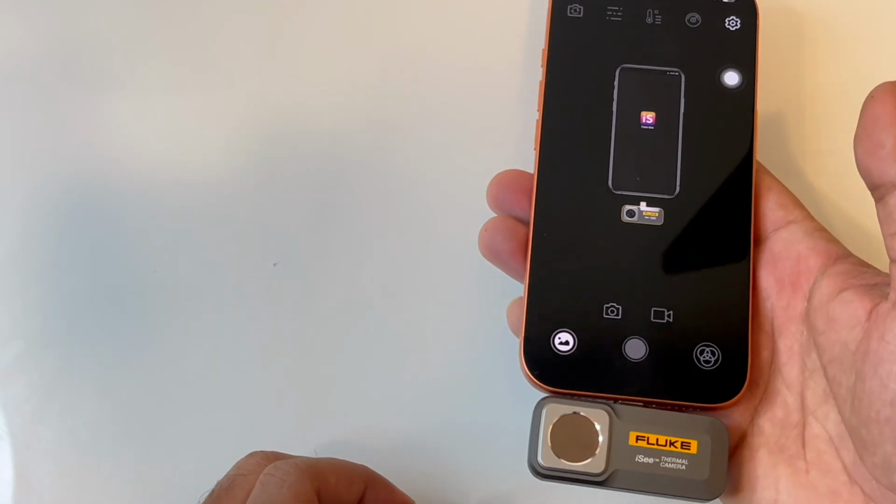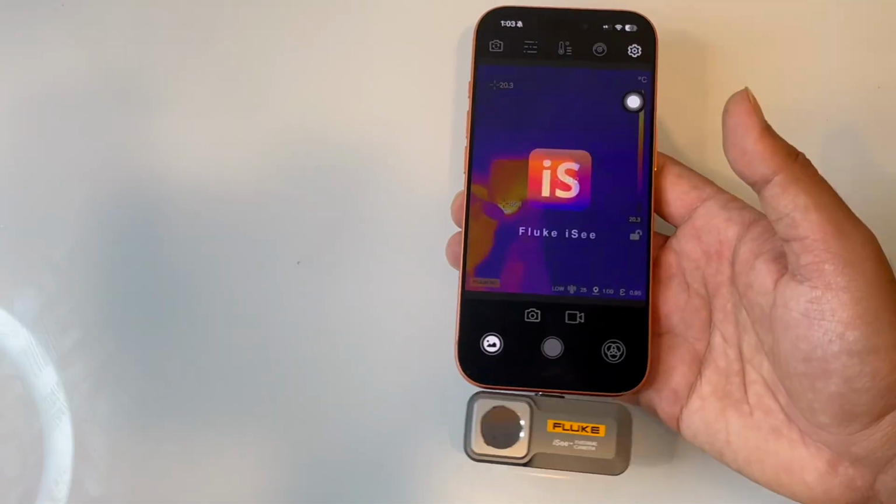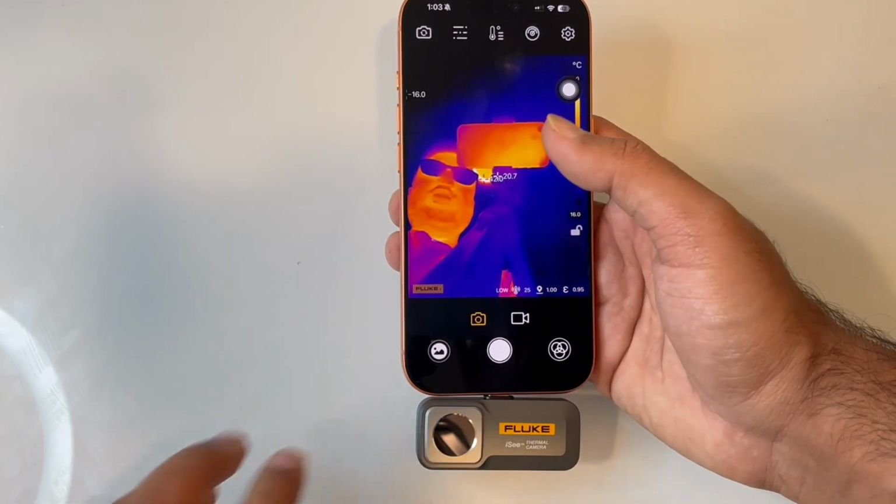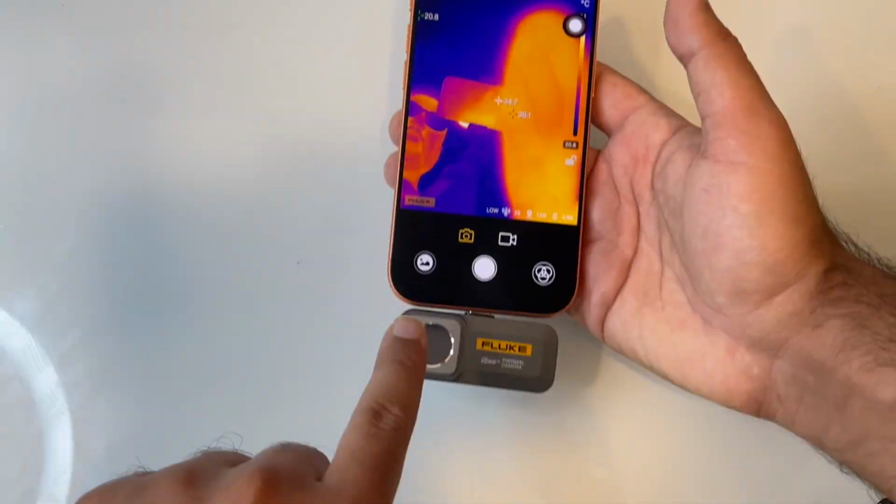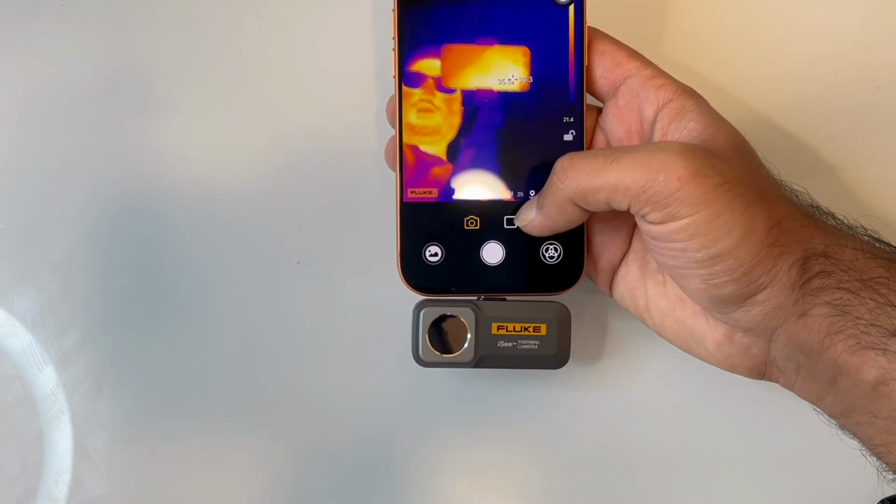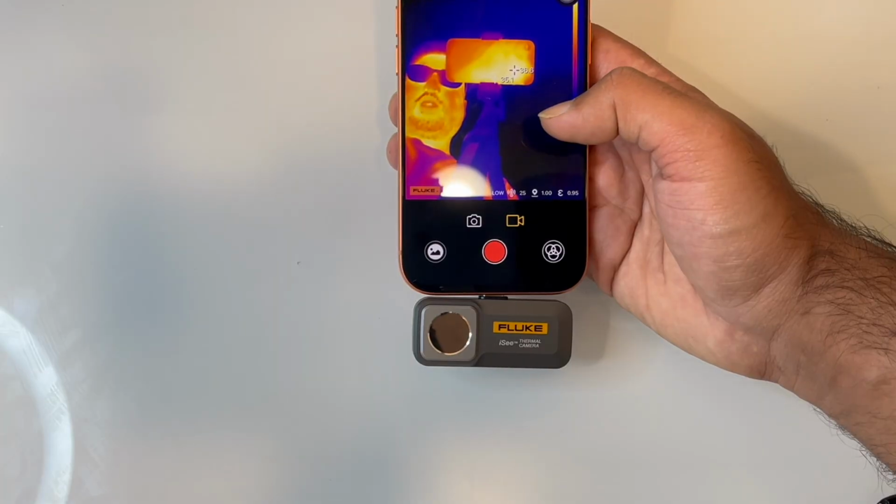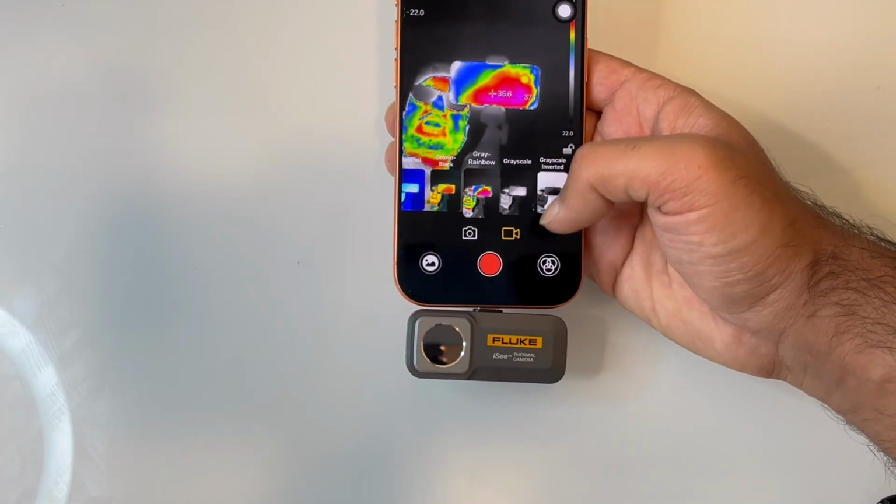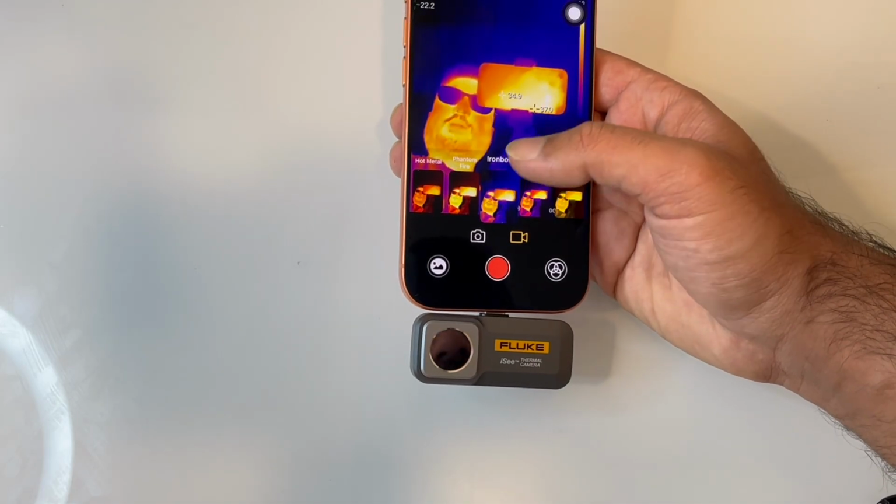When you plug the device, this is going to boot up. And now I can see my own thermal signatures right there, because this is the camera right here. So this is the thermal device and I can see that. And you can record an image, you can capture a video by going into video mode. There are several color palettes to choose from. So I'll just keep the iron bow for now.